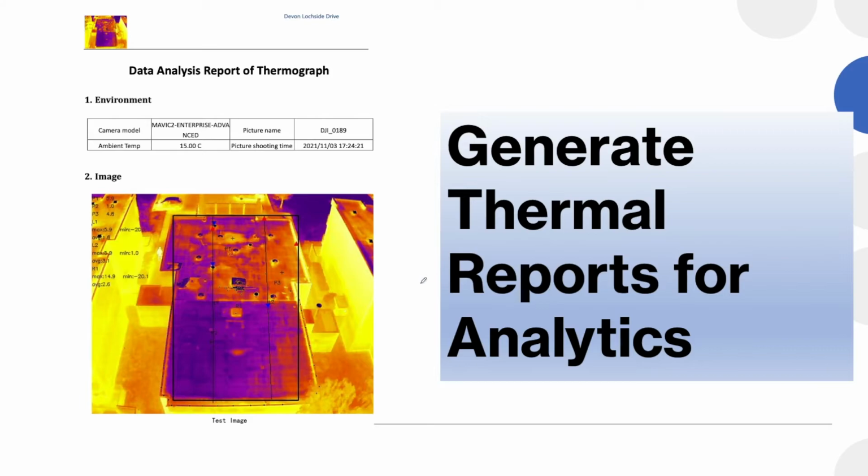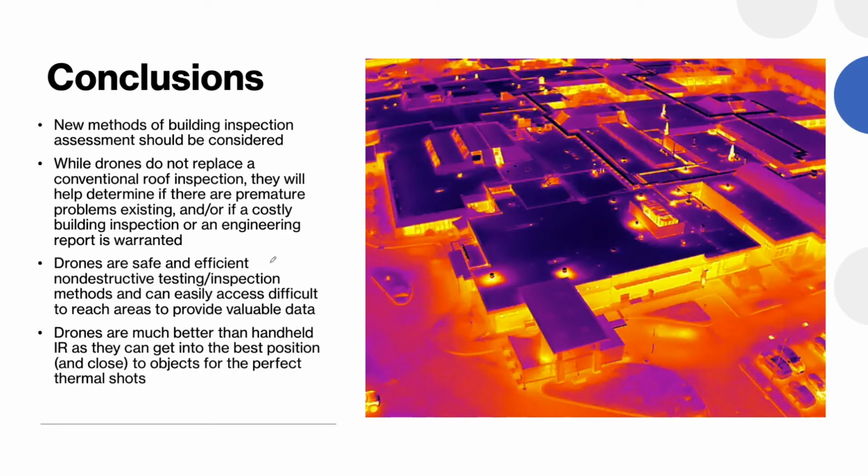And then, having done the imagery, we do have tools for data analysis reports, which we can forward to the end user, which talks about the environment and the image, and then just gives a report and some of your numbers right here. And there again is just a really good comparison analysis of basically almost half of a roof structure that had been repaired versus one that had not.